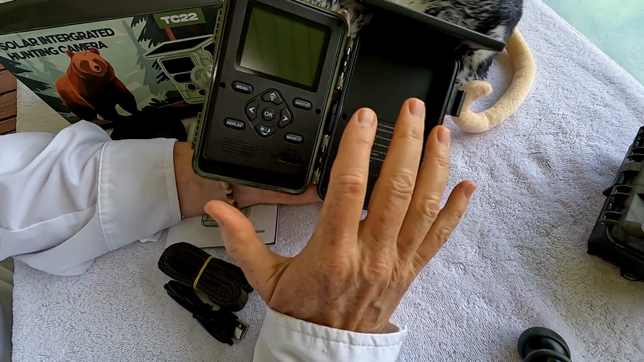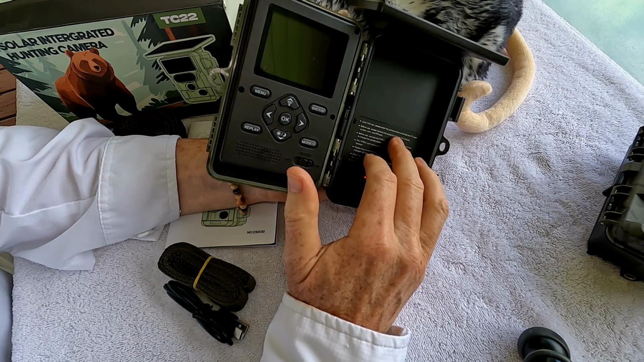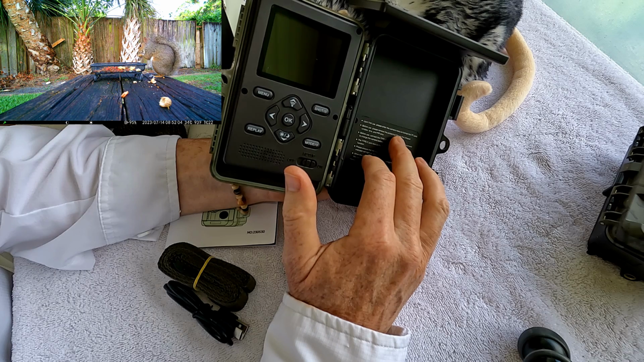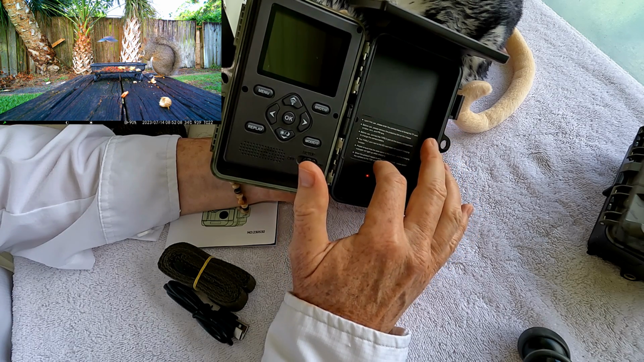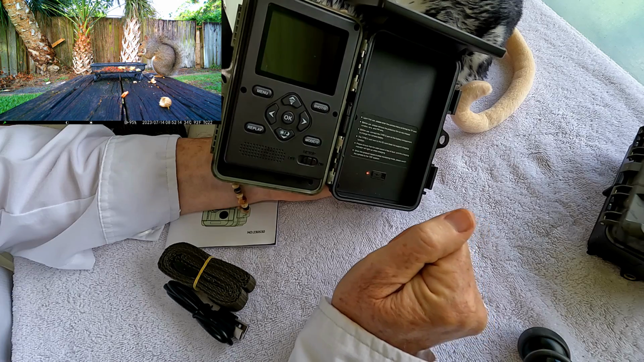One of the things that makes the TC22 such a great camera for me is it has a really high bit rate. It's 4K video, 4K at 30 frames per second. Like all the Campark trail cameras, along with the T100 and the TC07, it runs at an extremely high bit rate at 4K, which means you have large file sizes, but it also means the quality of the video is just exceptional.